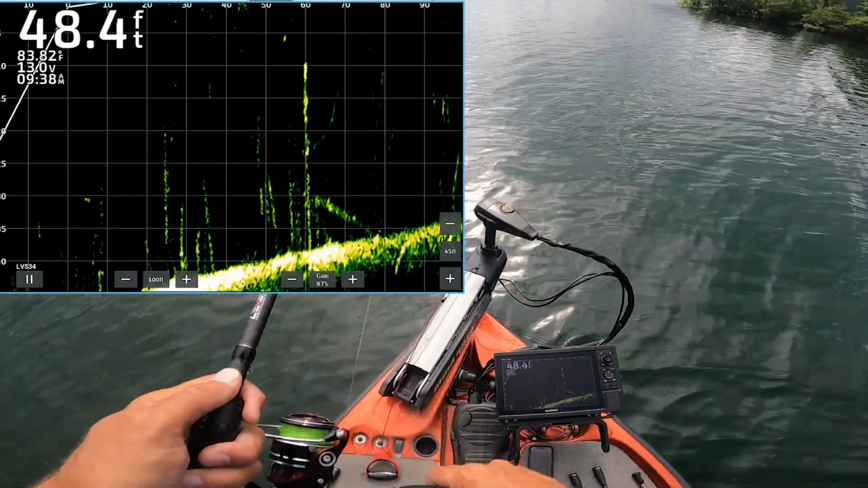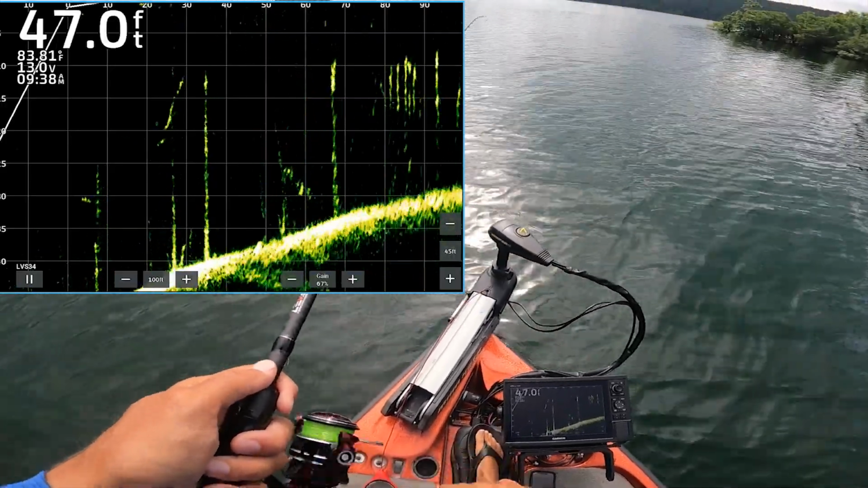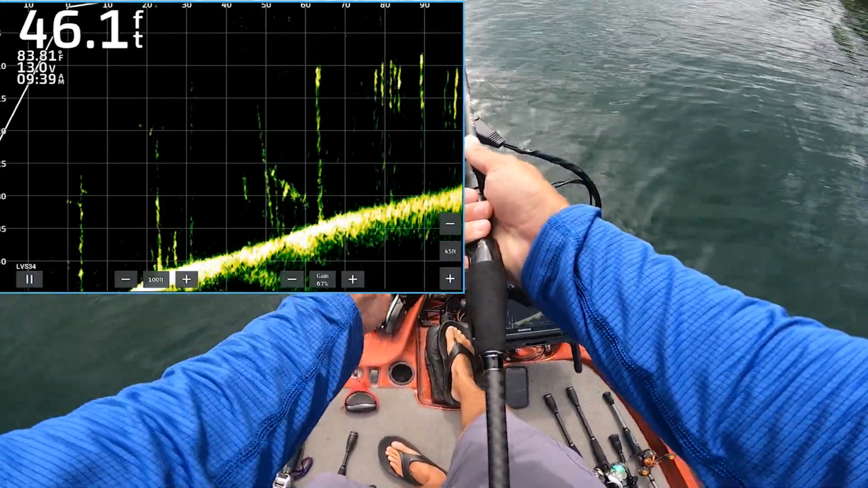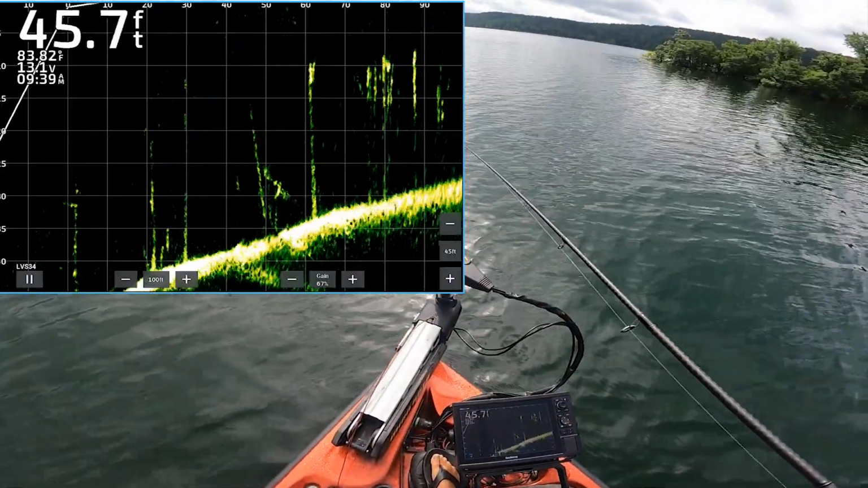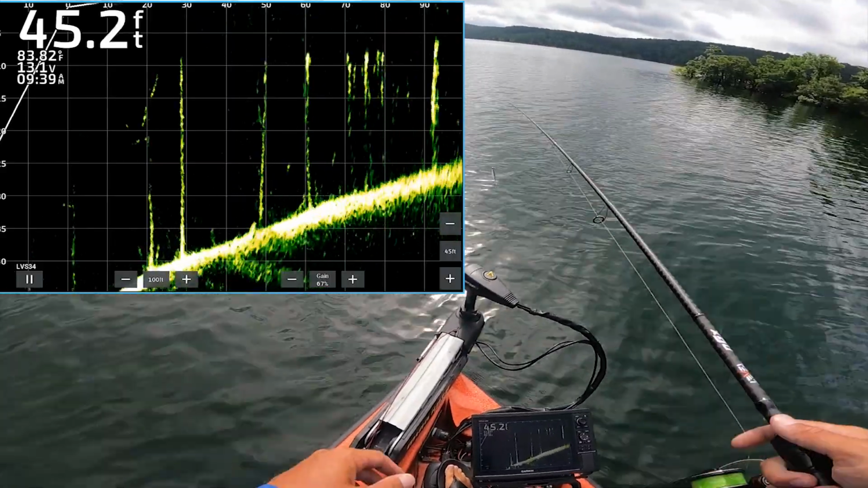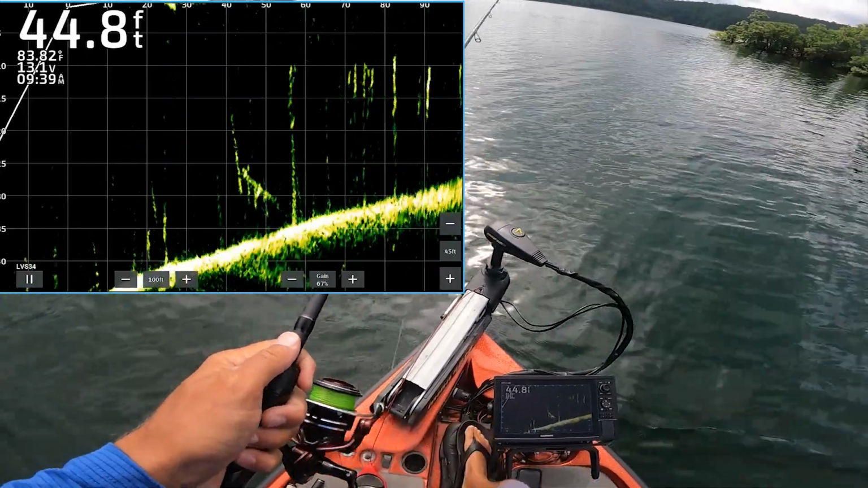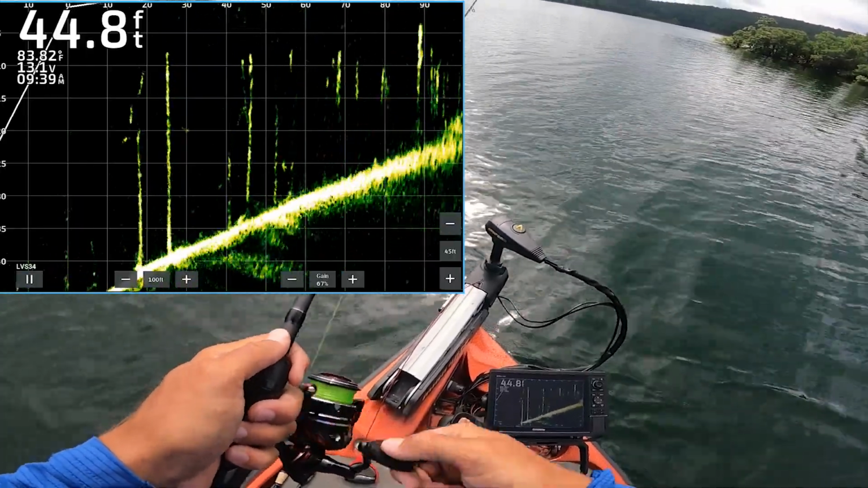Now how you can get better at this is go find a brush pile, go find a target. Like you see that one out there at 60 feet right now. One thing too, you need to look at how far your lure is going to be down. But you see that down there at 60 feet, kind of throw, oh snap, that thing just got loose on my hand. I just jacked it up right there.